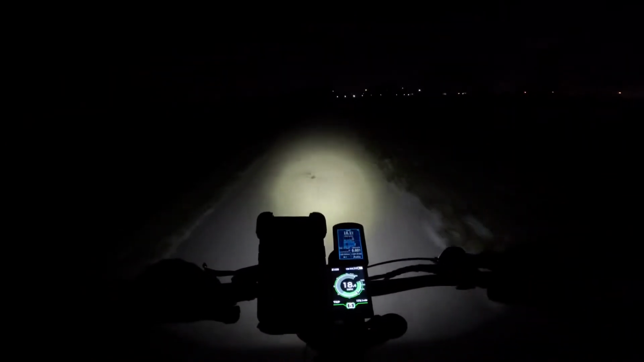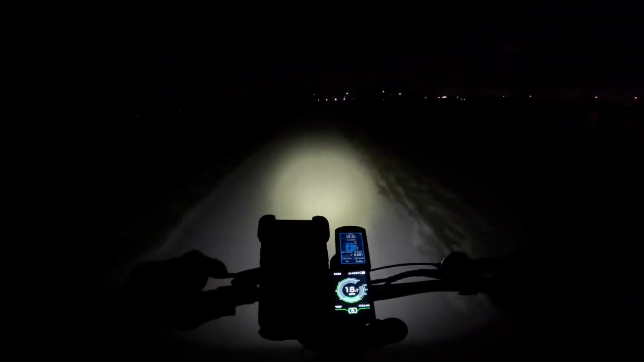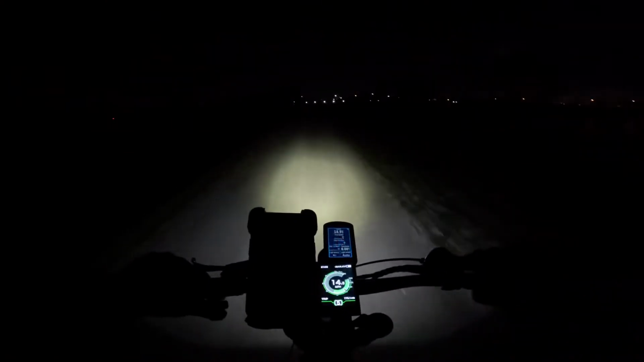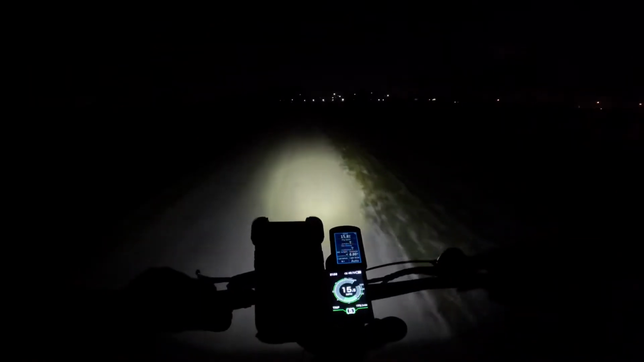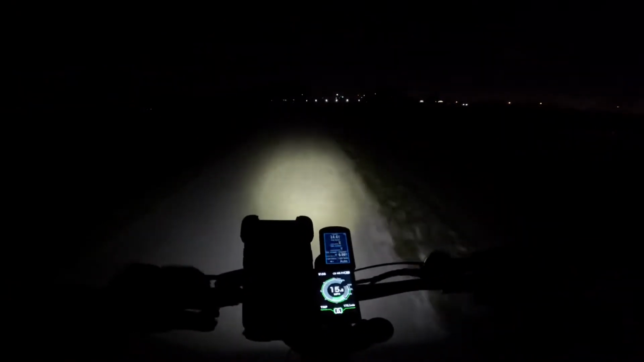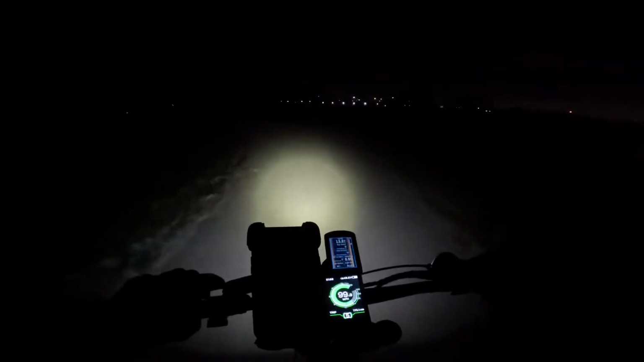Where we've got hub mode in the PAS levels, if you're real low, yeah, it helps, but if you go to the higher PAS levels, it puts all the power to the motor and it just feels like you're gonna take off. The problem is it puts too much power.